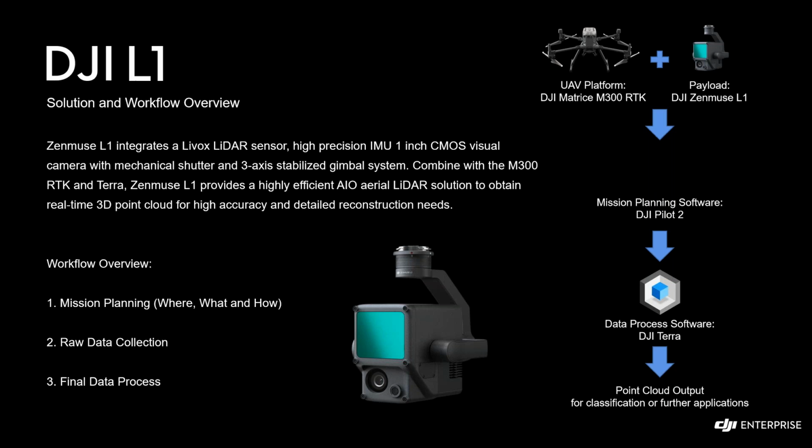And we have mission planning software, which is the DJI Pilot 2 app. This mobile application is built into the M300 RTK remote controller. So if you're using the M300, you have that software automatically, with no additional software or hardware needed.